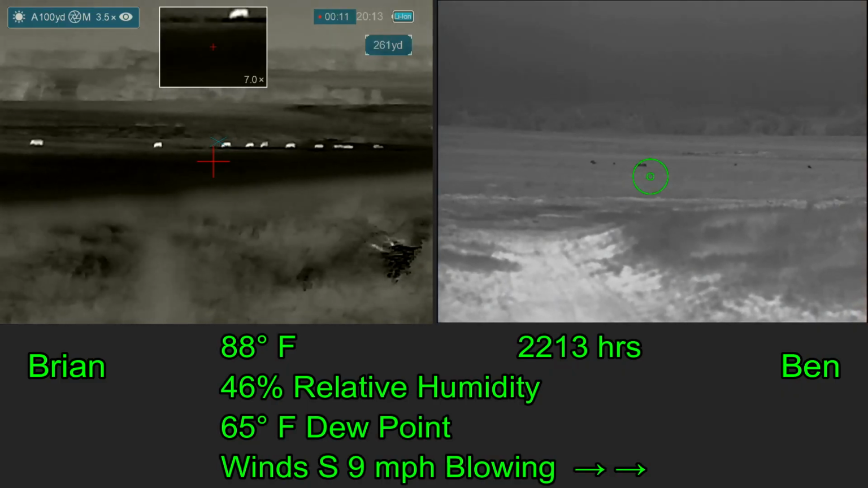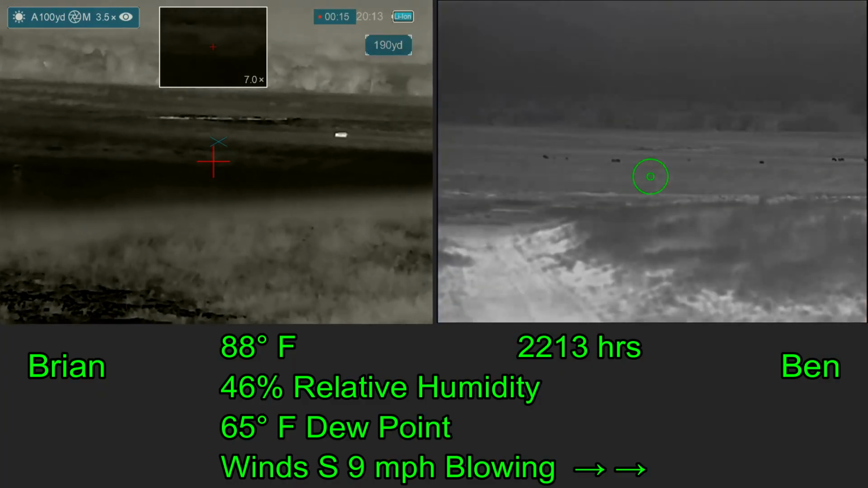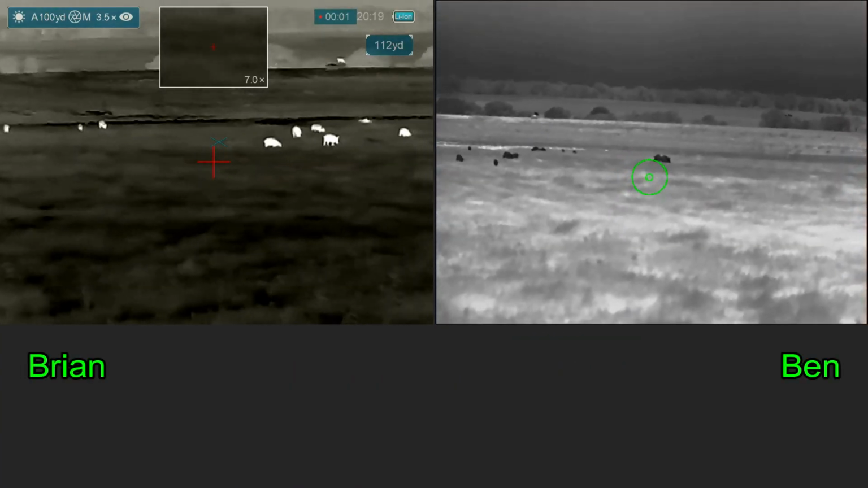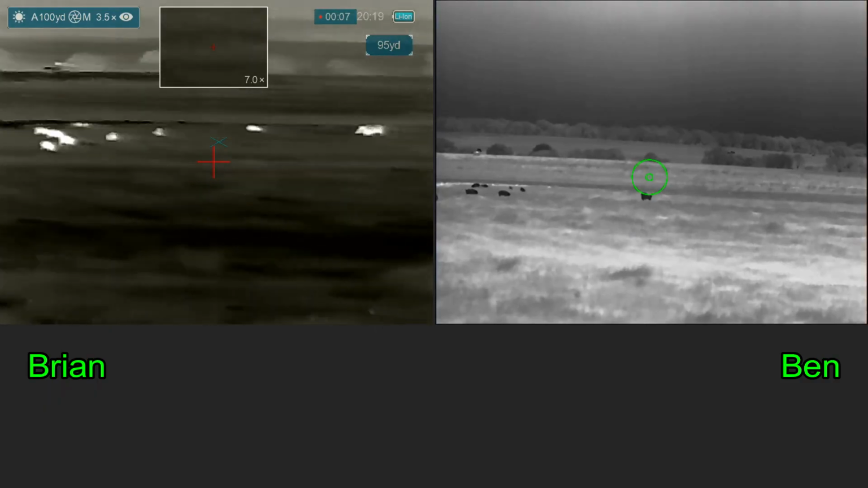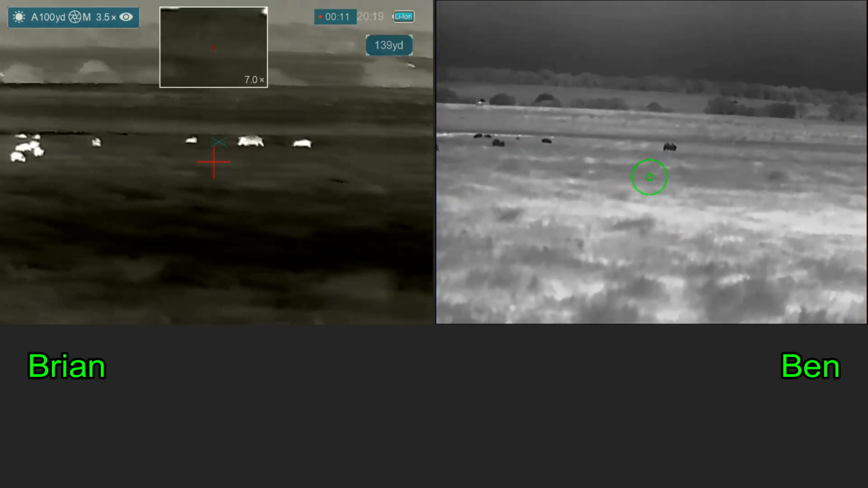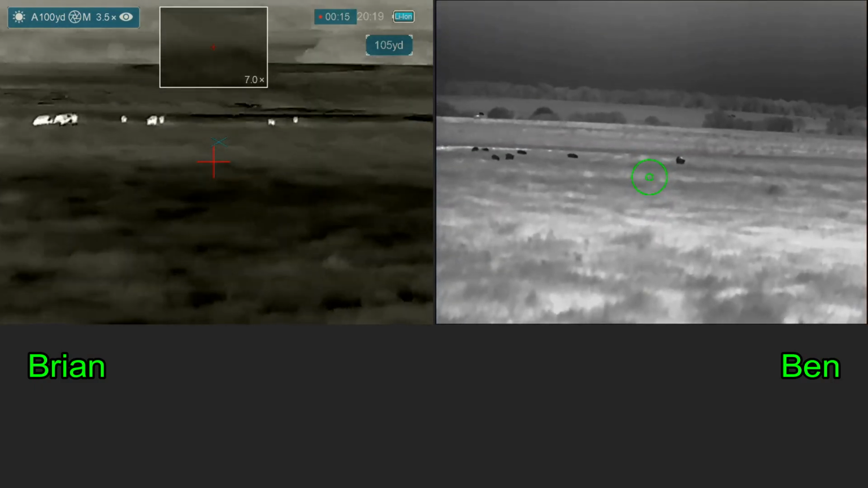The wind is not going to be a problem for us. We just need to make our advance on the hogs without spooking them. And here we're partway through the stalk. We're both getting images of different parts of the same sounder. And at this point we're just getting an idea for the personality of the sounder, and also making the decision that we definitely need to move up some more.